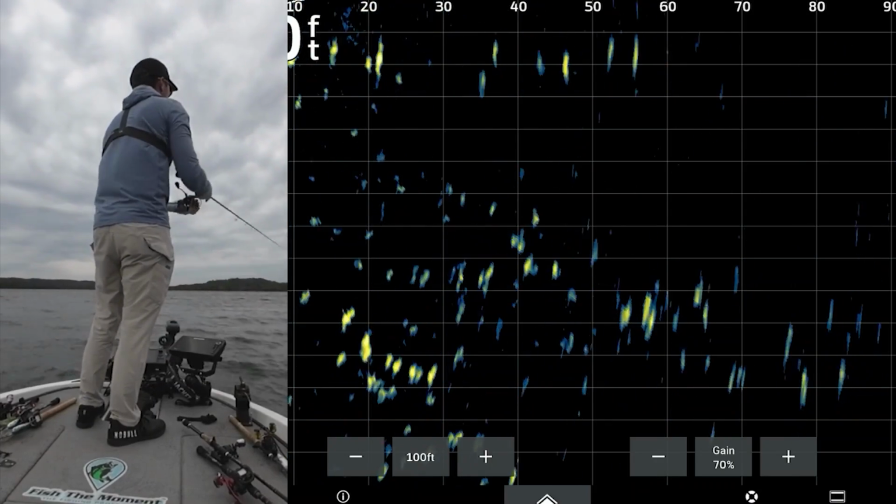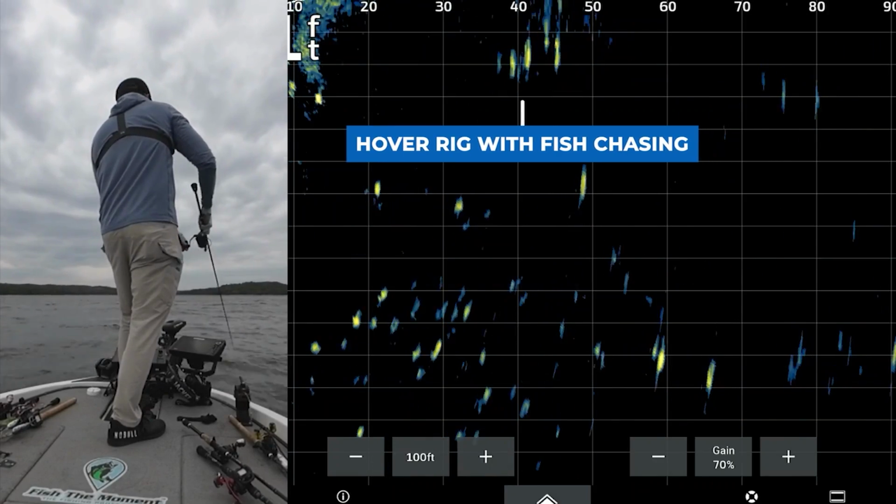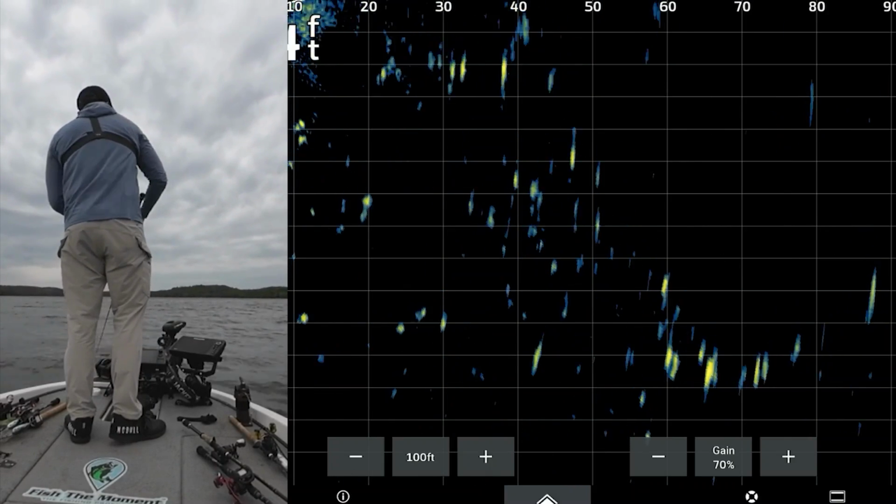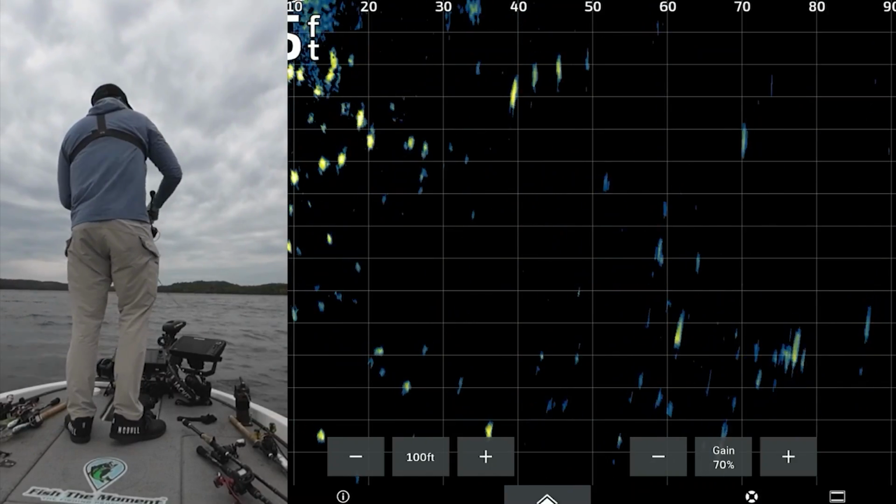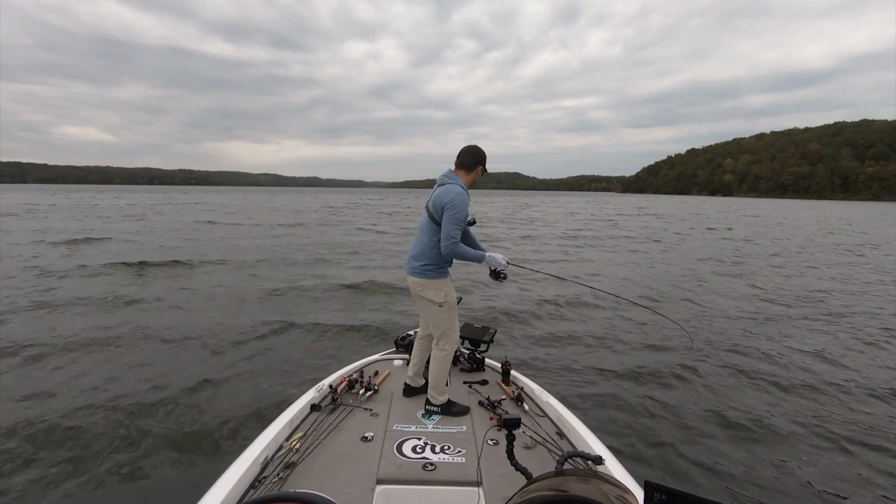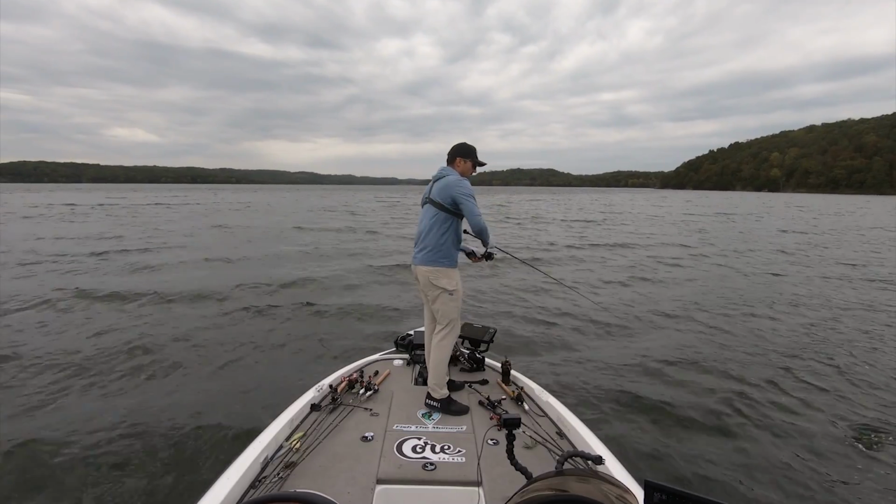2.5 pounder, at least. The wind is going crazy. These fish are everywhere. Just working that hover rig through these fish. Oh, they're hitting it, hitting it. Come on, fish, eat it. Here. Oh, come on, get it. Got him. Good one. Man, is this a bass? Feels good, whatever it is. This might be, oh, it's a white bass.